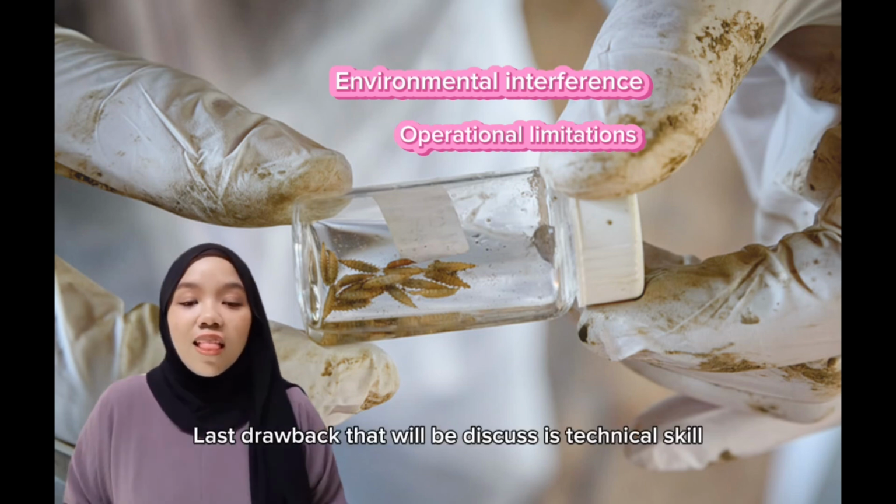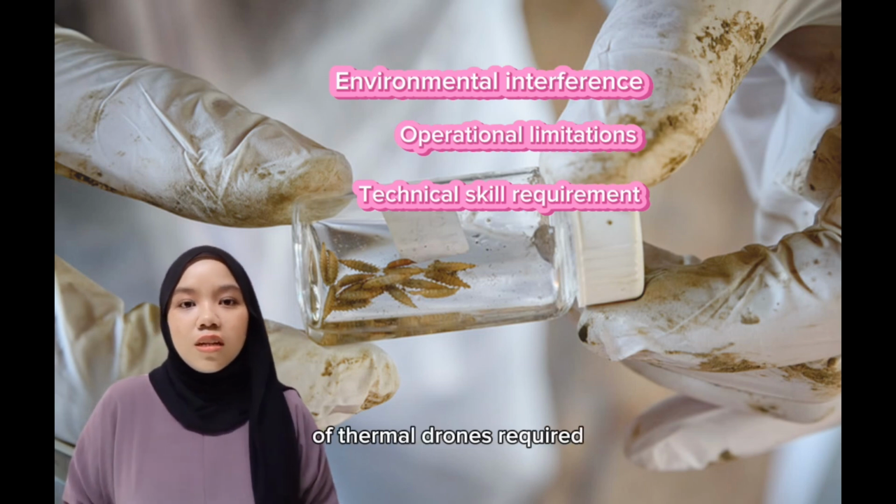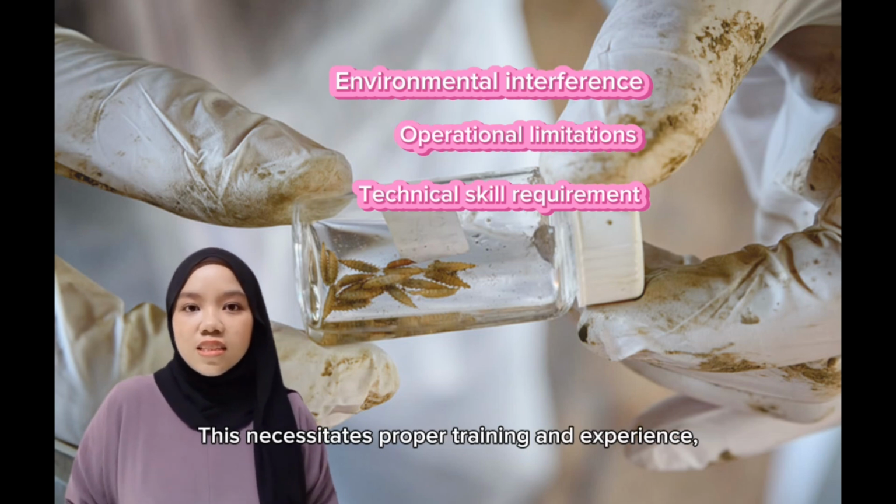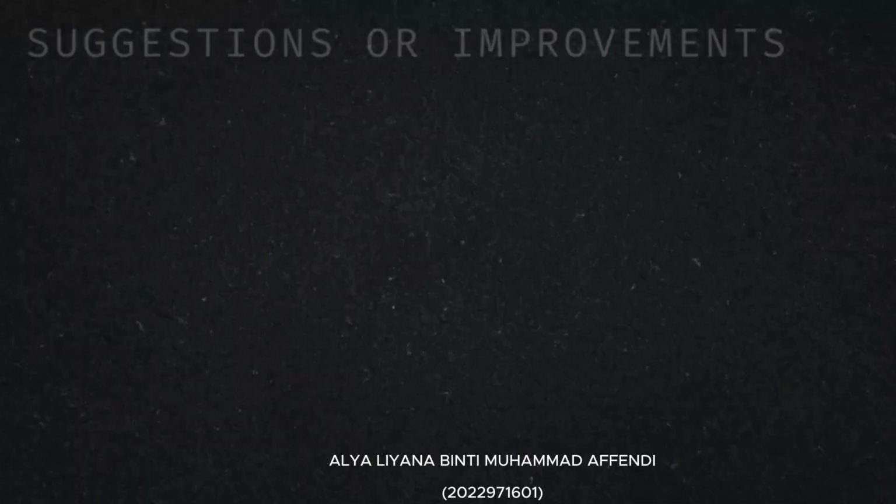The last drawback that will be discussed is technical skill requirement. Effective operation of thermal drones requires skilled operators who are trained to handle the equipment and interpret the thermal images correctly. This necessitates proper training and experience, which can be a limiting factor for some forensic teams.